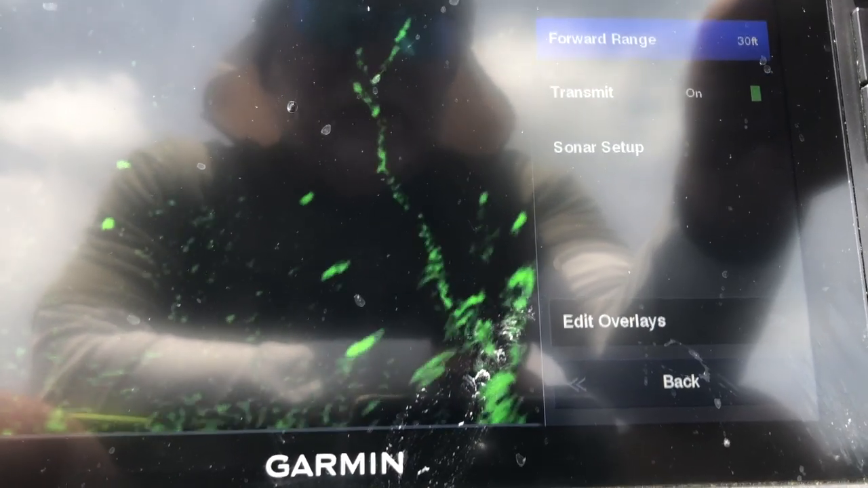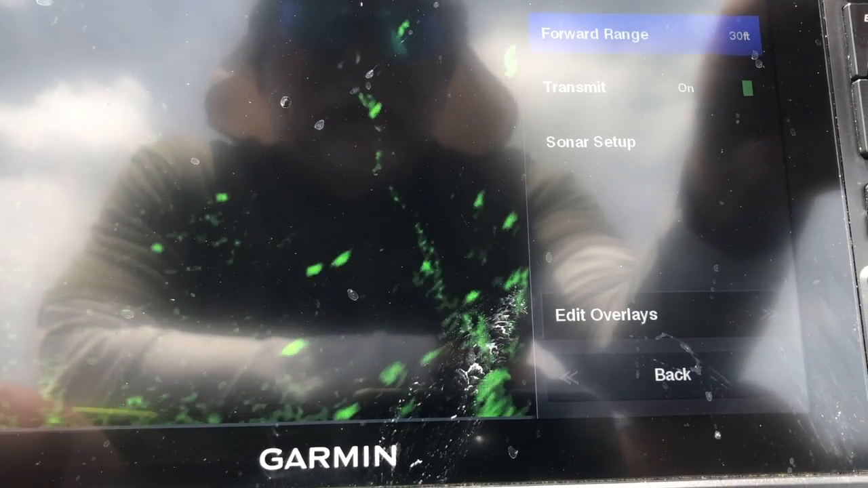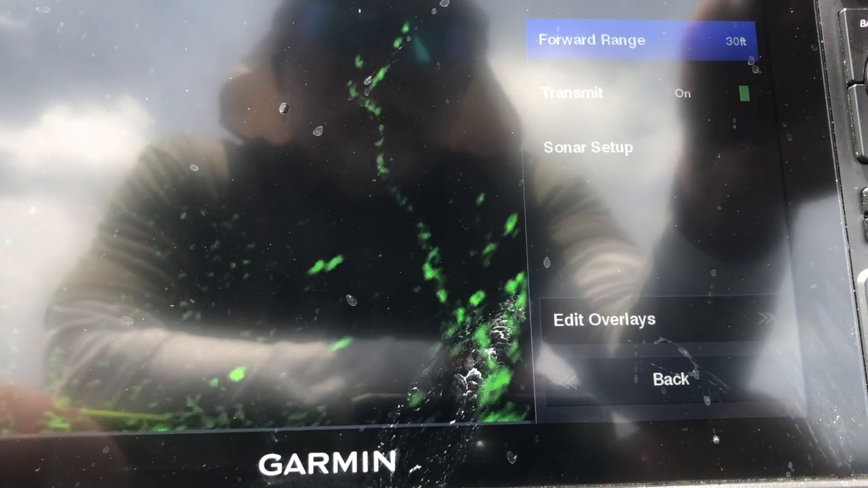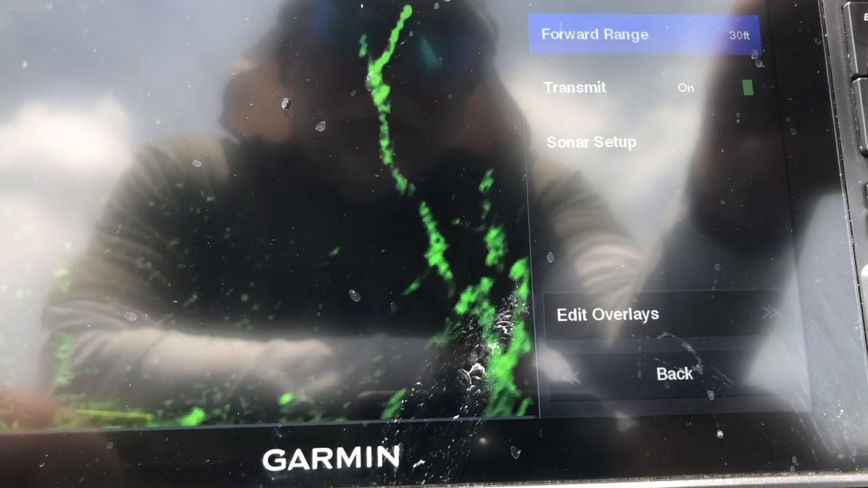My forward range, I fluctuate. Y'all see me, I keep it on 50, and as I approach the fish, I'll back it down, but I never go below 25. I like 25 about the lowest. It gets distorted if I go below that.